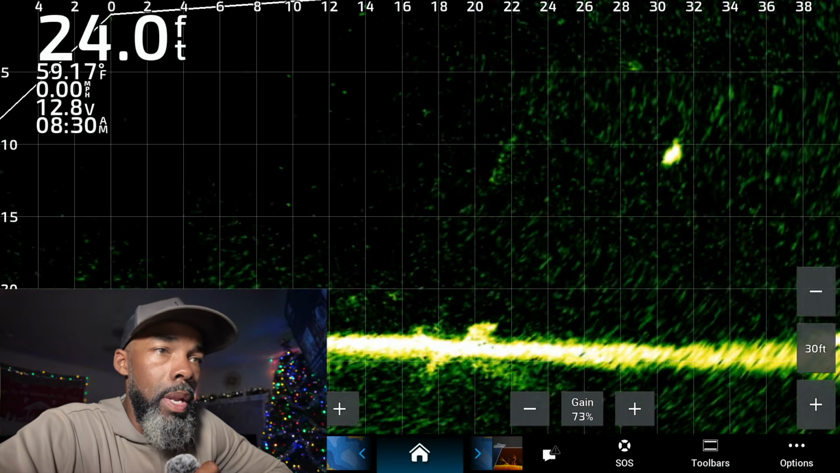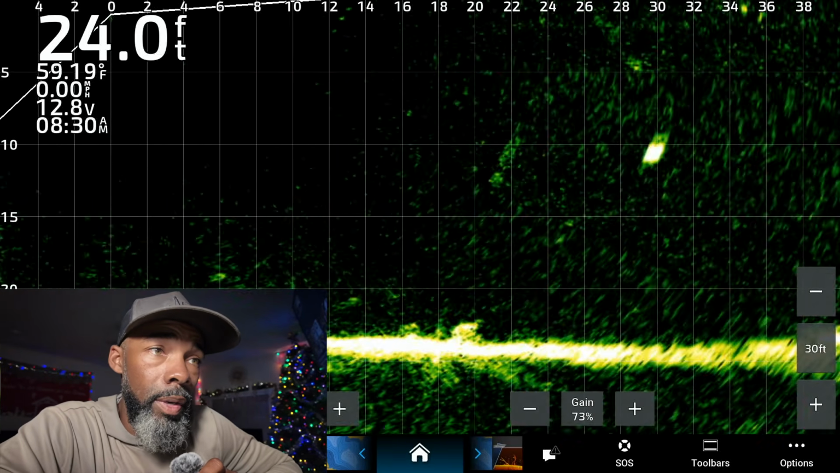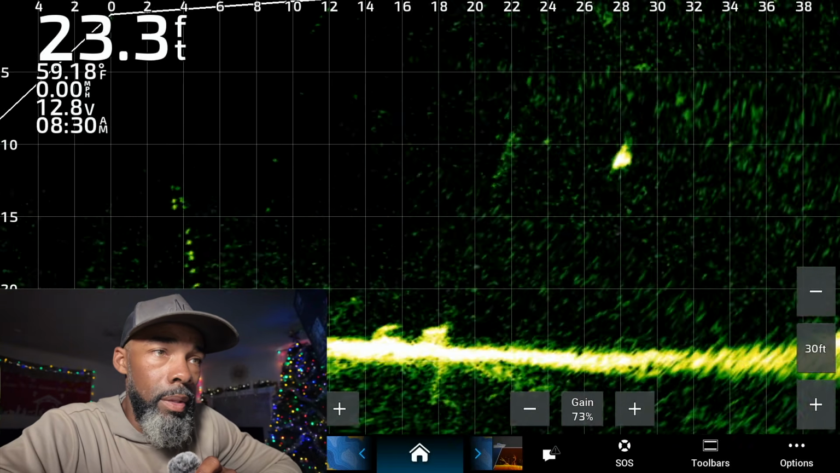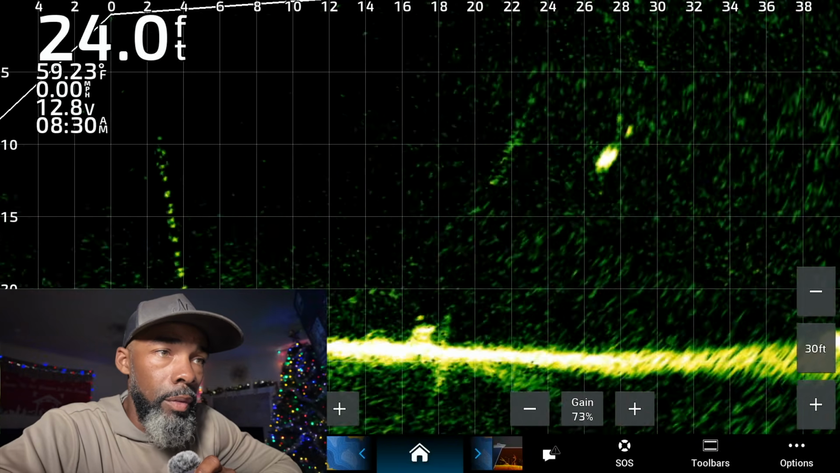Okay, here we go with another nice fish sitting at about 30 feet away from the boat. Bait's already in the water. It's coming down at the 34-foot mark right now. The fish is 10 feet deep, and bait's approaching right now. Let's see how he responds to it.